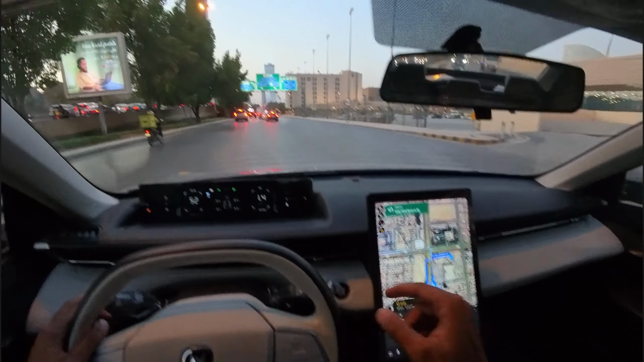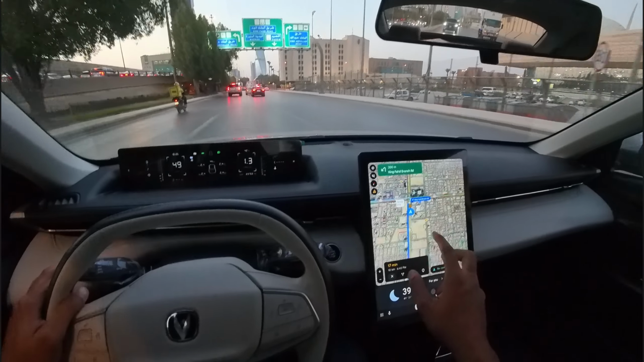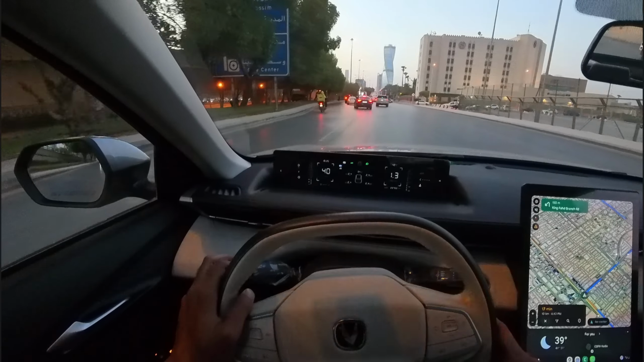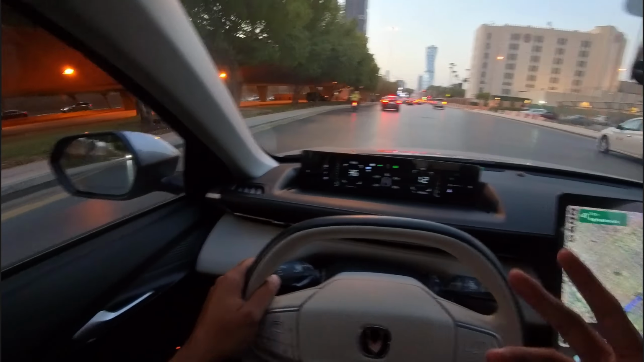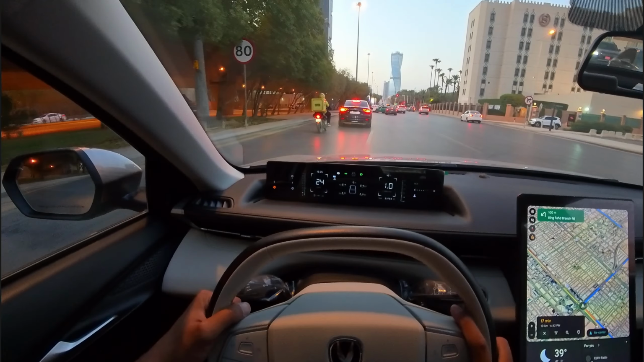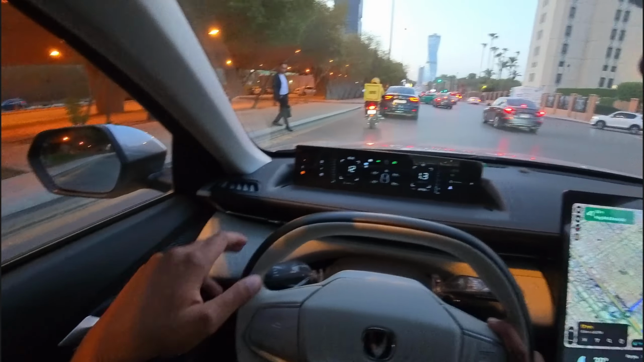We can take the King Abdullah Road and go straight to the Mashru, the project. There's another one that I have in my mind, so that's a G2 or T2 standing over there.